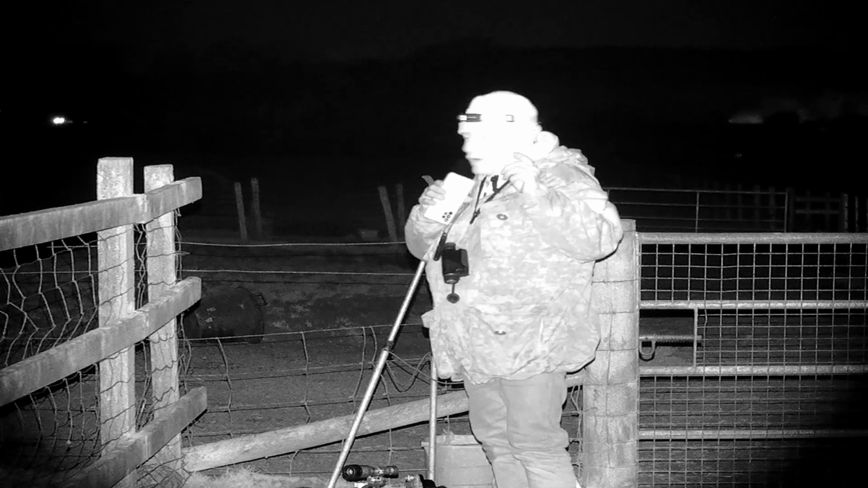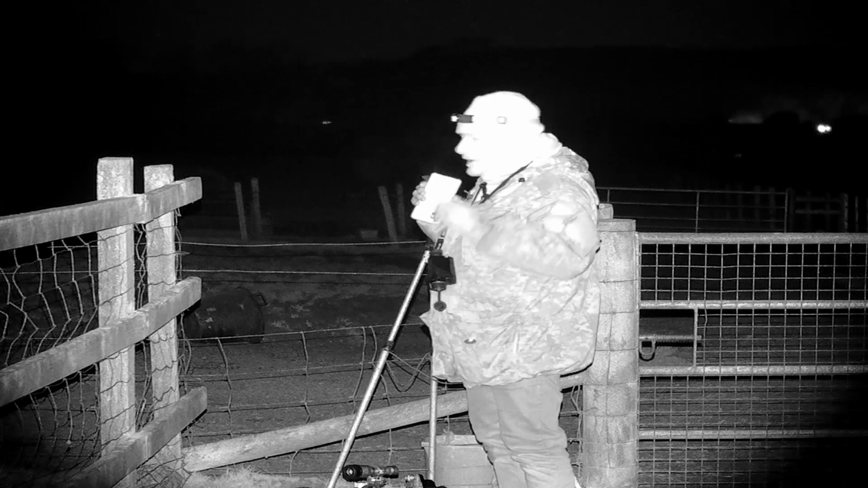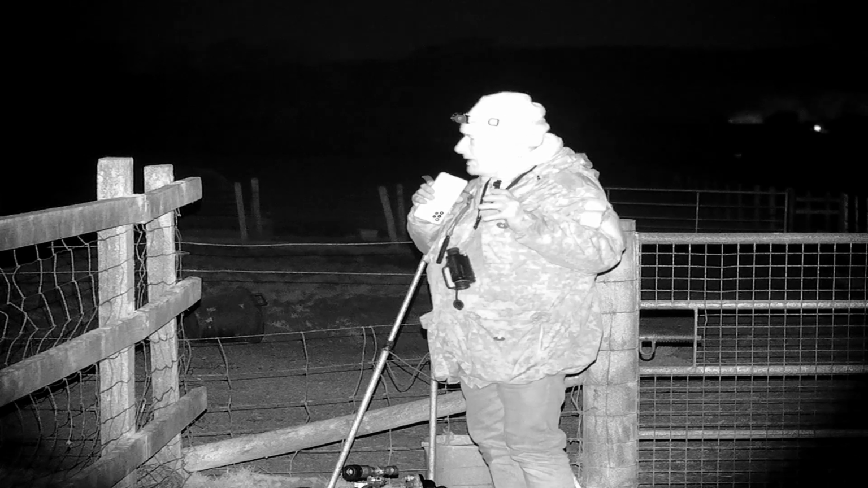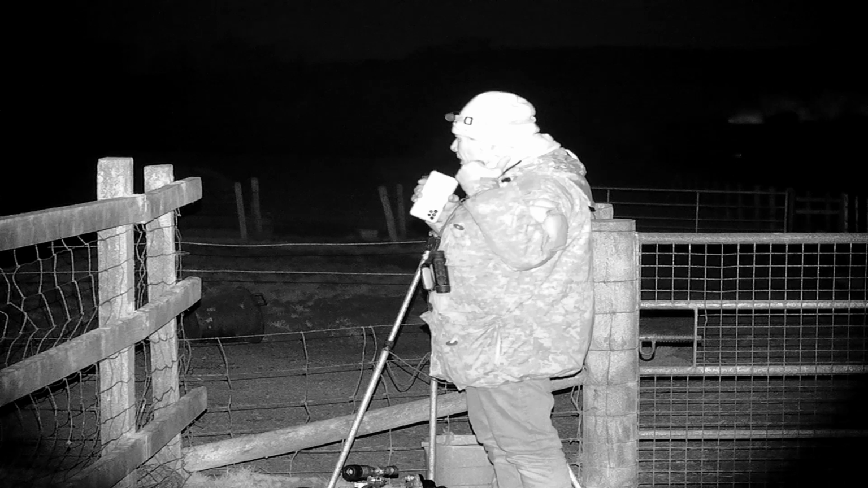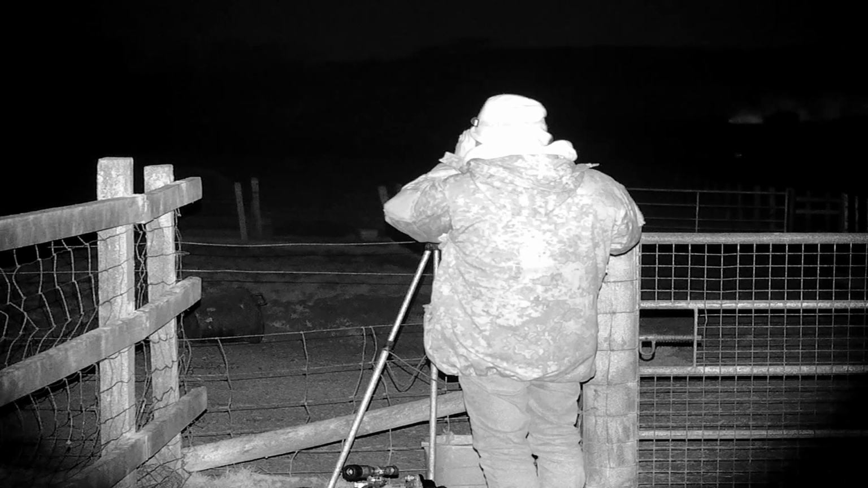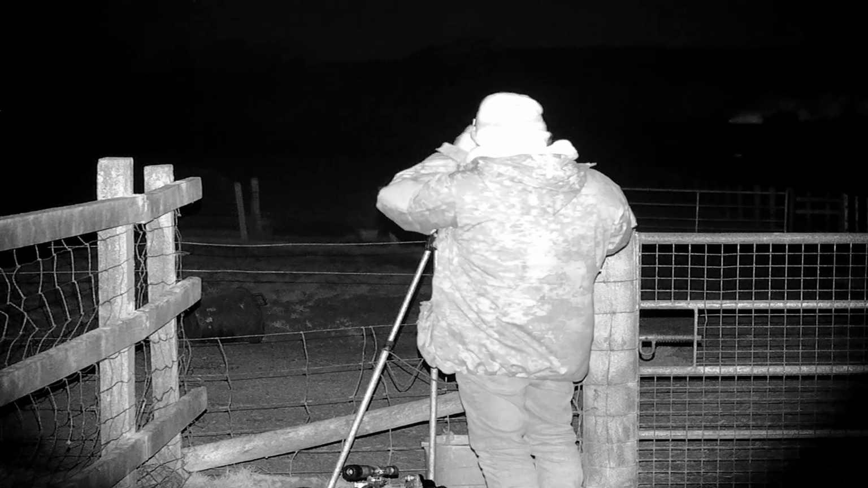Well, that was the second fox tracking across the top of that field there, out at about 90 meters. I did squeak it, but it didn't seem interested, or maybe the traffic from the A30 was too loud, but it seems to have disappeared up by a gateway at the top of the field here.